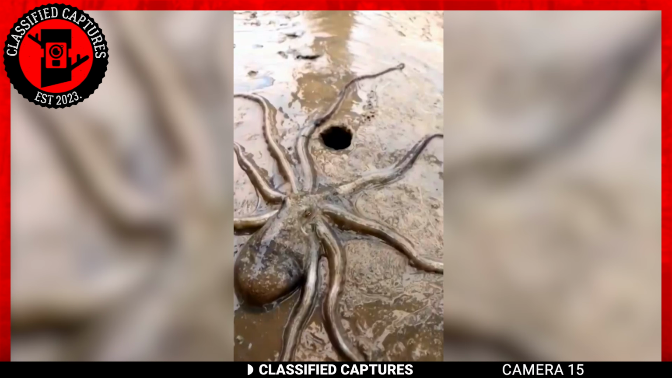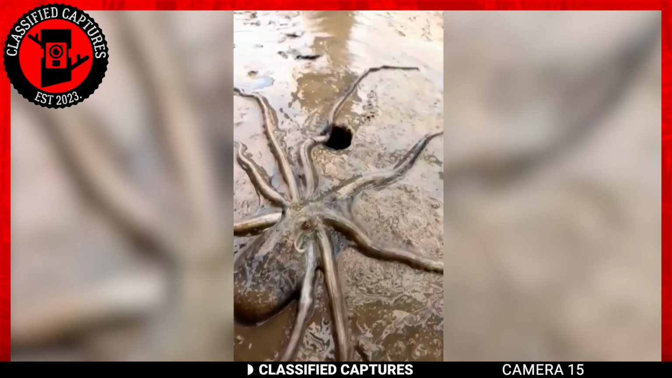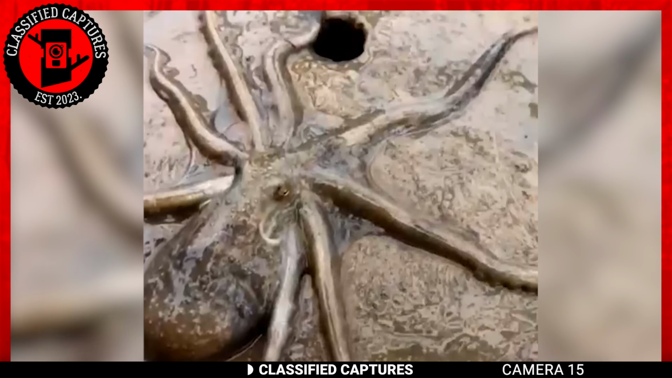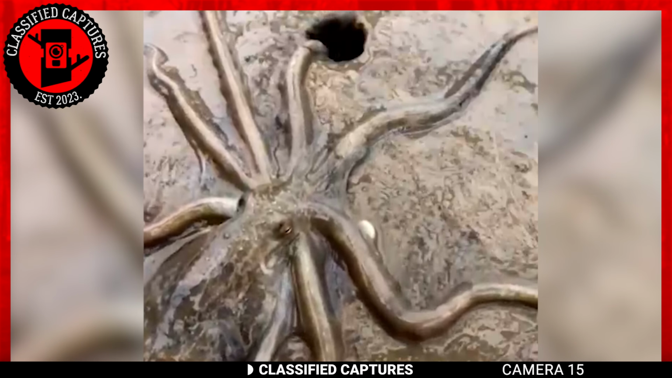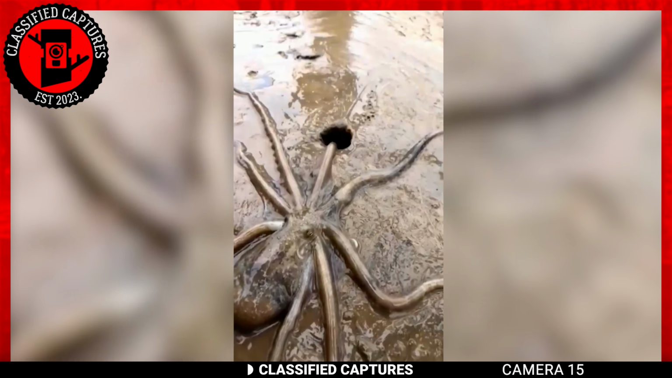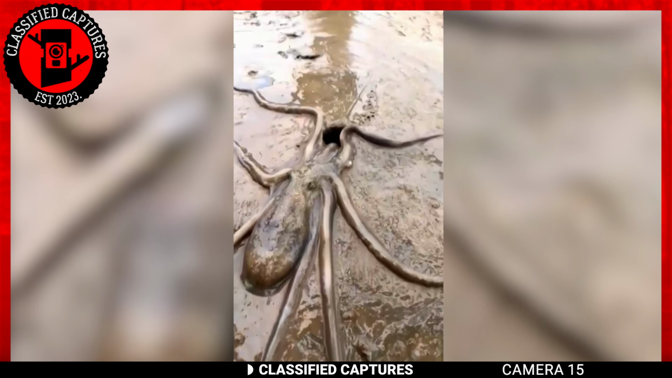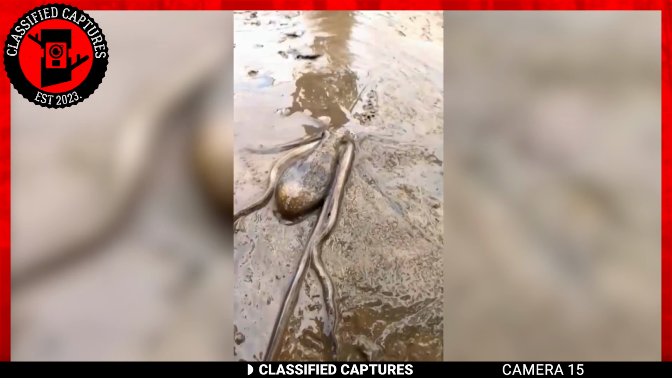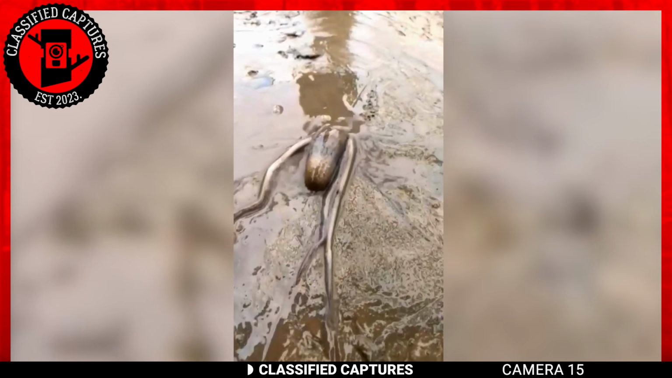However, it seems we have an astute and resourceful fellow in our midst. If you direct your attention to the footage, you'll notice a small hole in the sandy terrain conveniently situated just behind our eight-armed friend. This seemingly unremarkable opening serves as a direct conduit to the boundless ocean beyond, and our clever marine companion took full advantage of it.